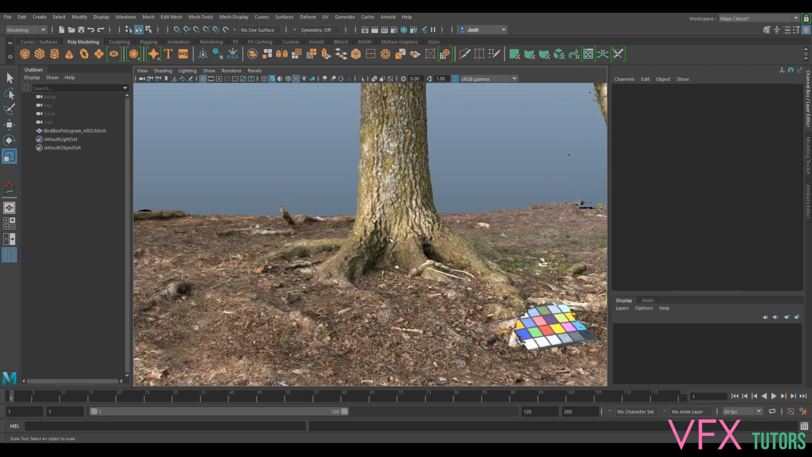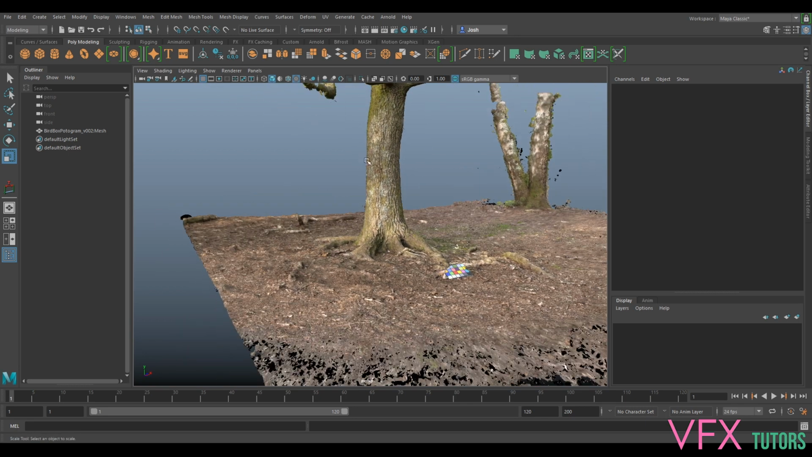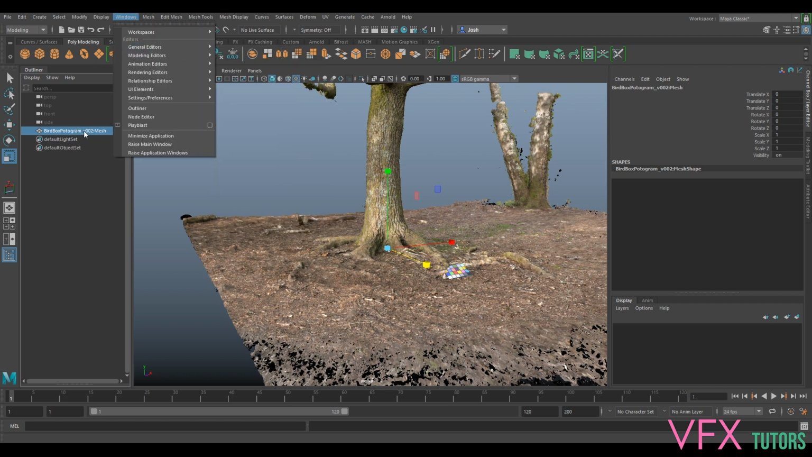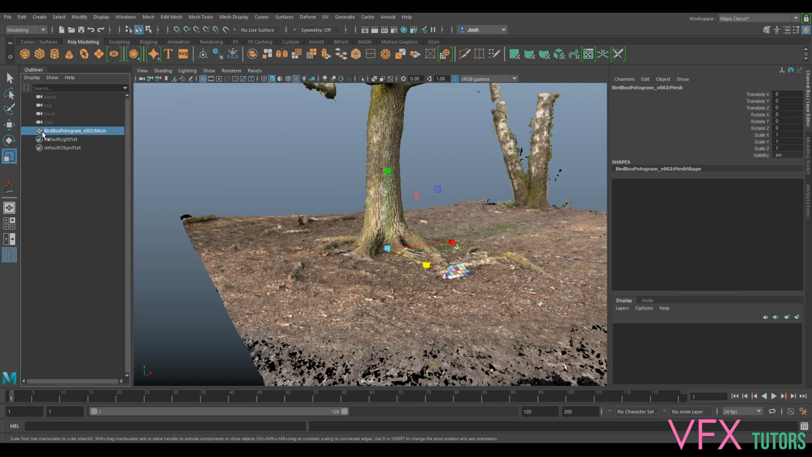Yeah, we've pretty much set it up, and there's not really much else to do. We've prepped it all. What would be a good idea is to go to Windows, because you can see here, you think it's named this, but this has actually got a namespace from the previous import. The actual name of this geometry is mesh.